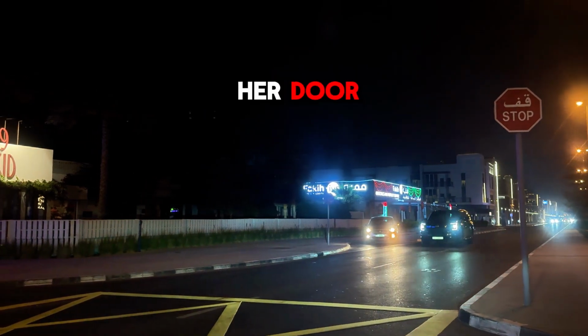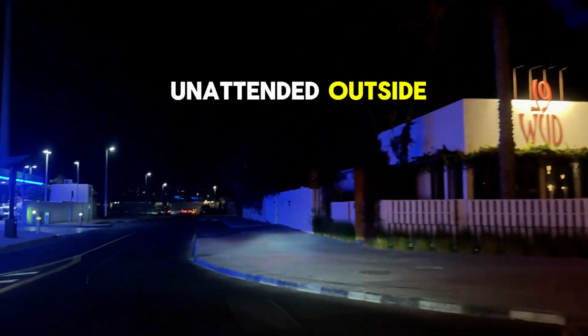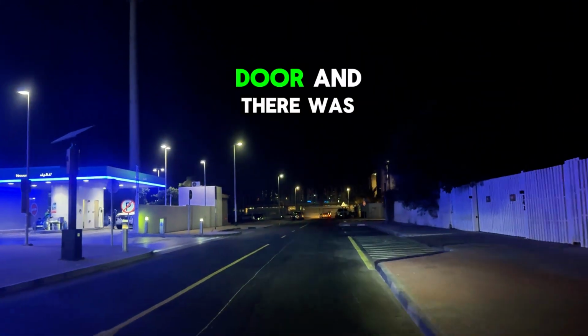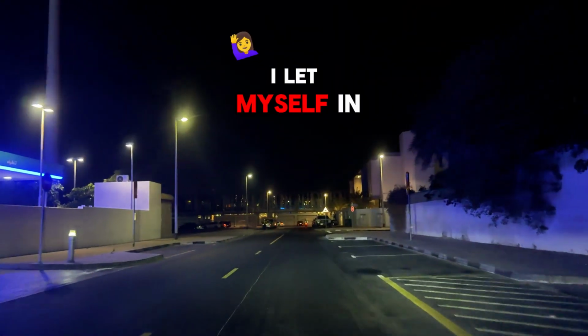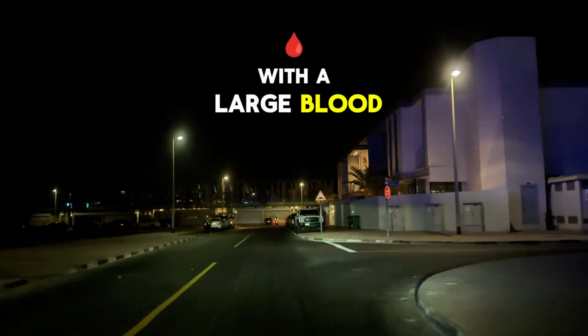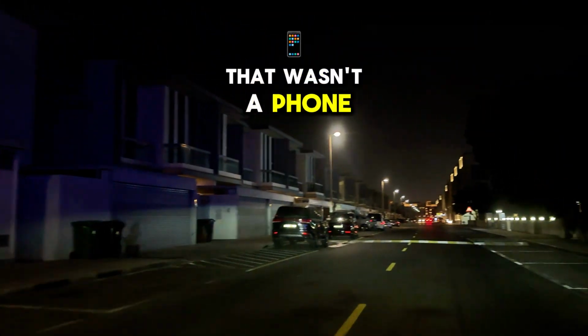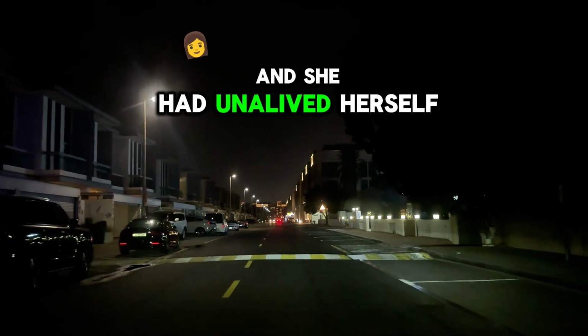There were packages at her door which was another red flag. She would never leave packages unattended outside. I called, texted and knocked at the door and there was no response. I let myself in and called out for her. I went into her bedroom and saw her body with a large blood stain on her shirt and something that looked like a phone in her hand. That wasn't a phone, it was a weapon. And she had unalived herself.